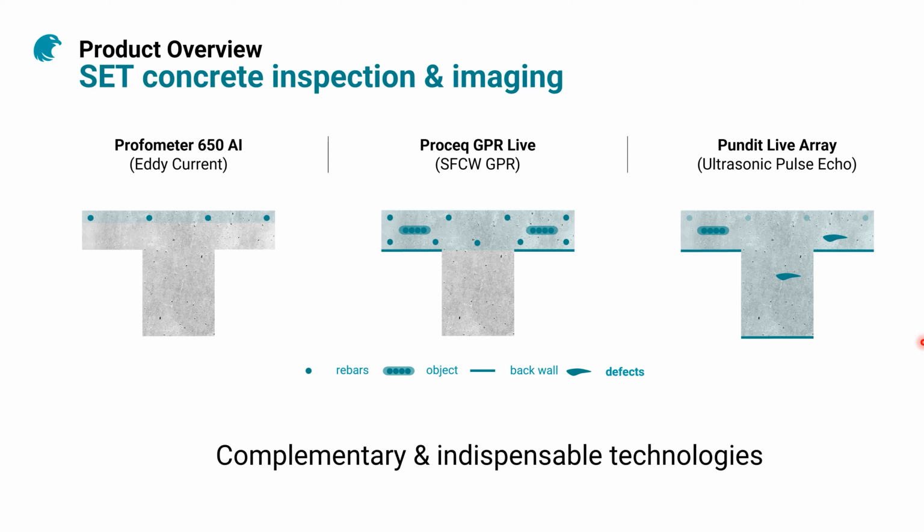So with the Profometer family and eddy current technology, you're very shallow, very precise, but very shallow, not more than 10, 12, 15 centimeters, depending on the conditions. But here you will only be very precise to locate the rebars, only metal, to estimate the diameter of the rebar, and of course the concrete cover, which is very important in civil engineering, structural engineering, and for the durability of the structure. But you stop here.